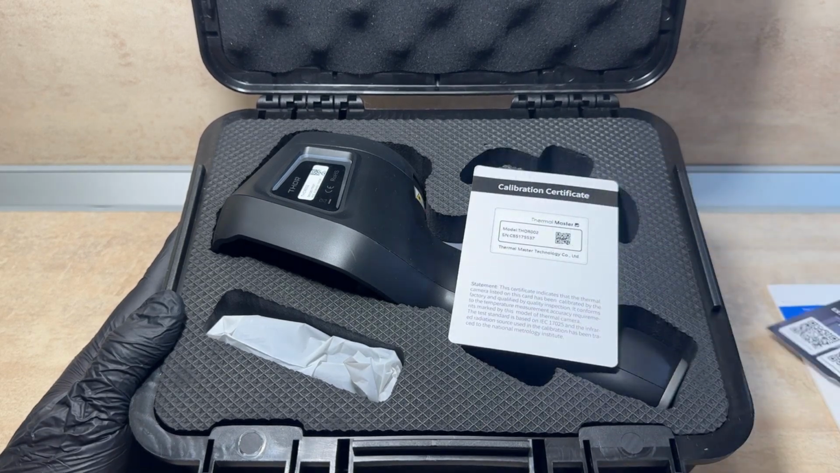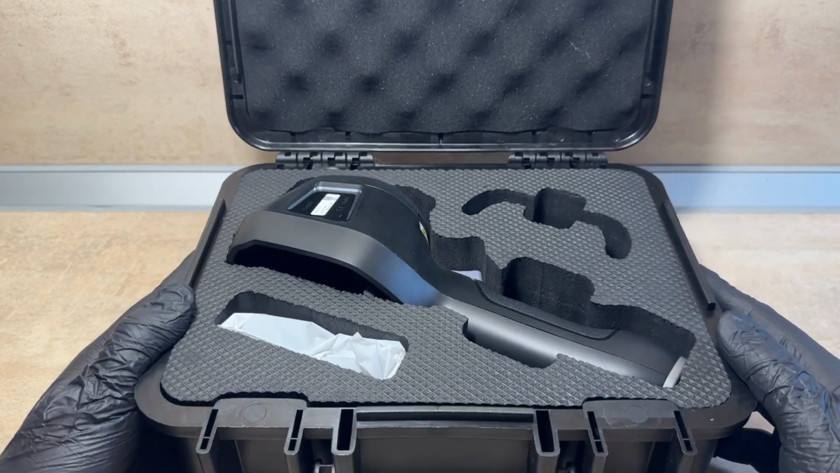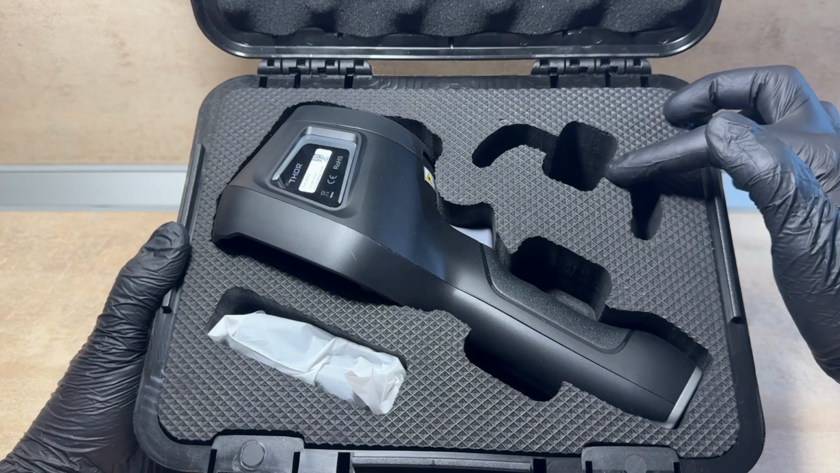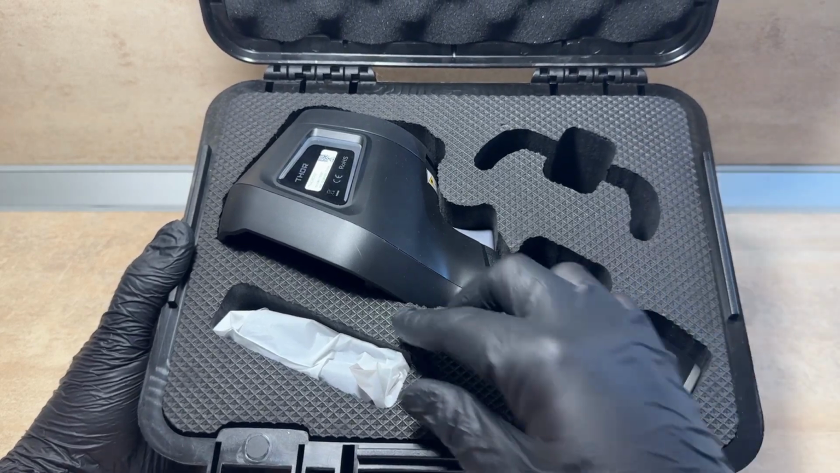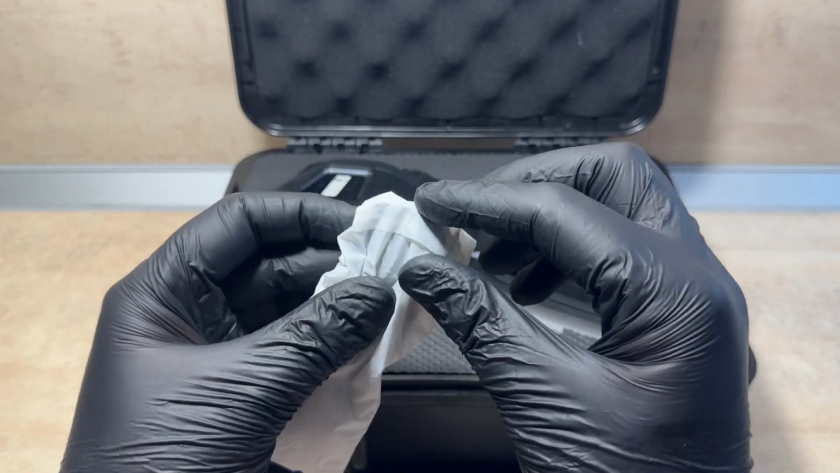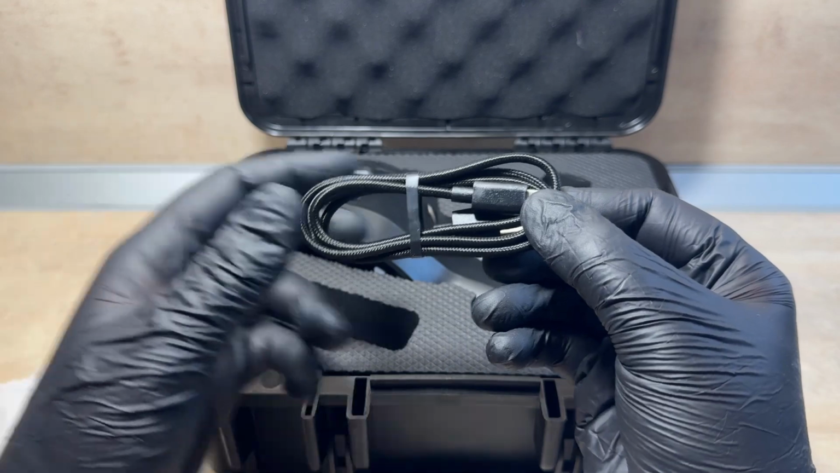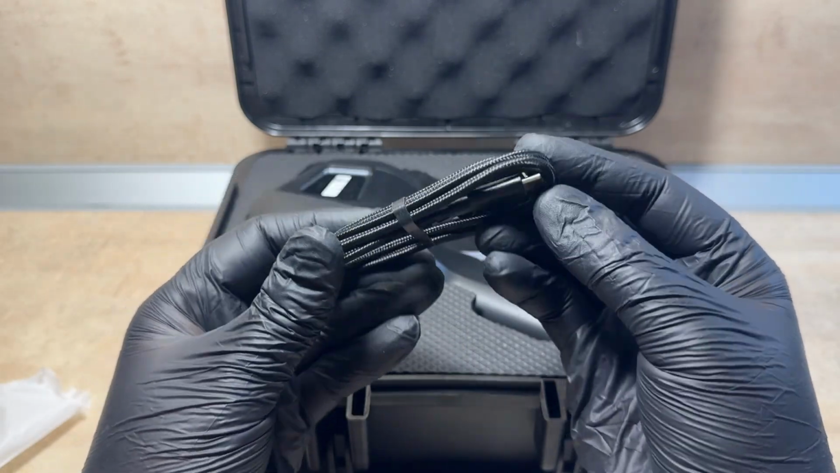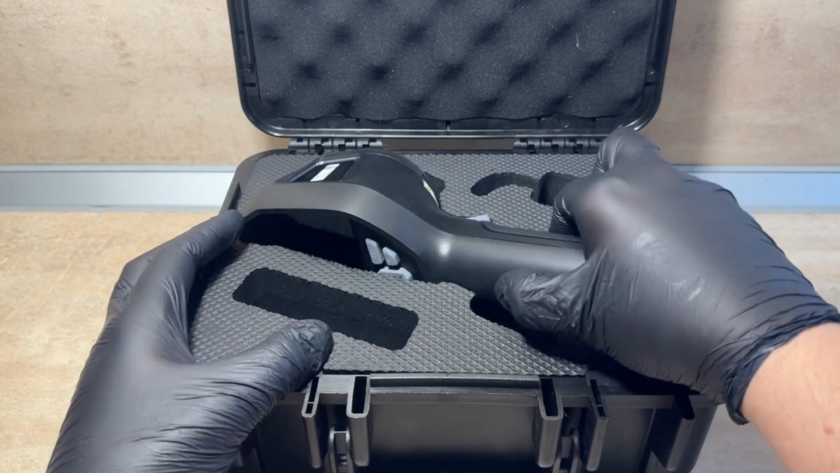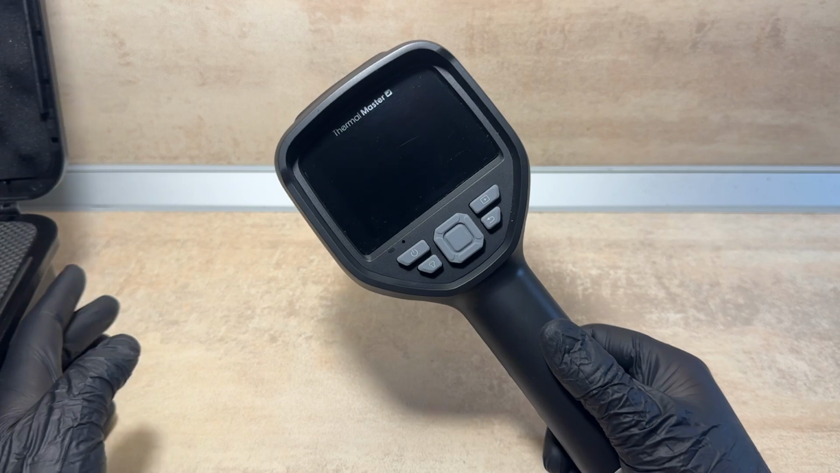Inside the case, you'll find the THOR002 unit itself, along with the usual manuals and cards, a USB cable, and an empty slot. That's where the macro lens would go if you opted for the THOR001 version. But we'll get to that a bit later in the video. As for the included cable, it's a USB-A on one end, and more importantly, a USB-C on the end that connects to the camera. Pretty much the standard these days. Alright, enough about the accessories. Let's take a closer look at the thermal camera itself.